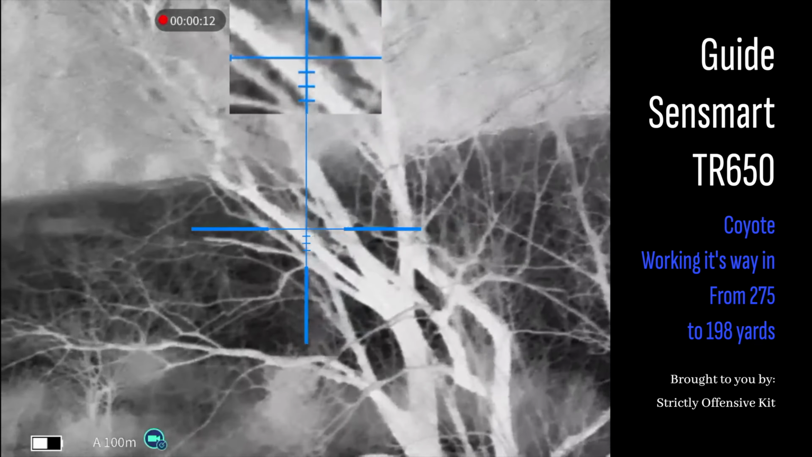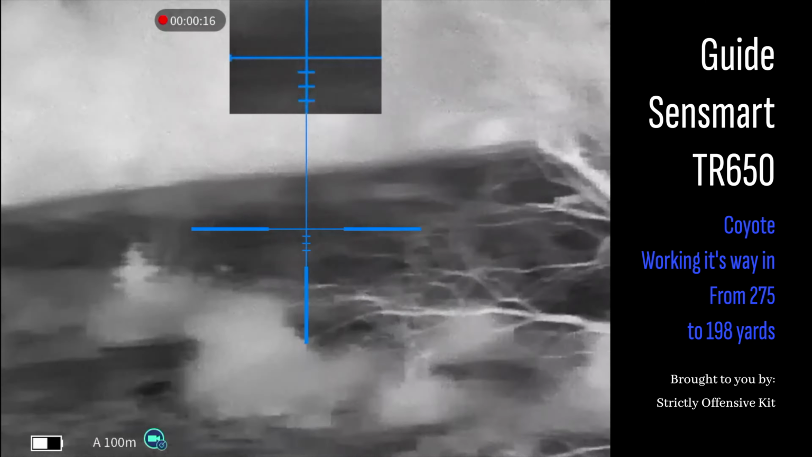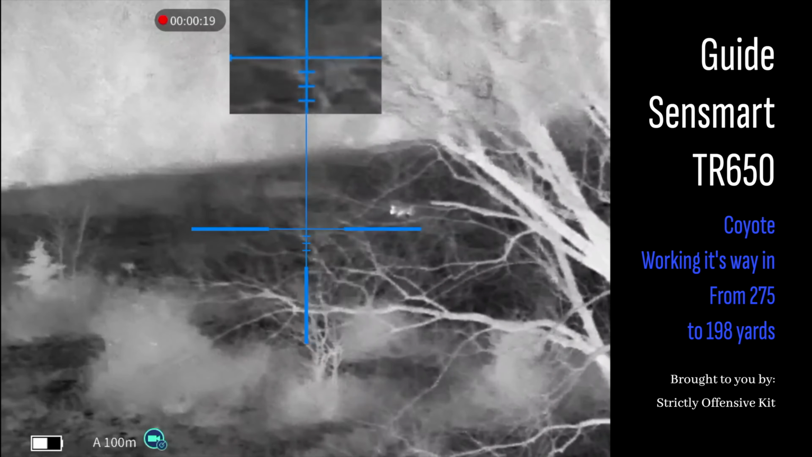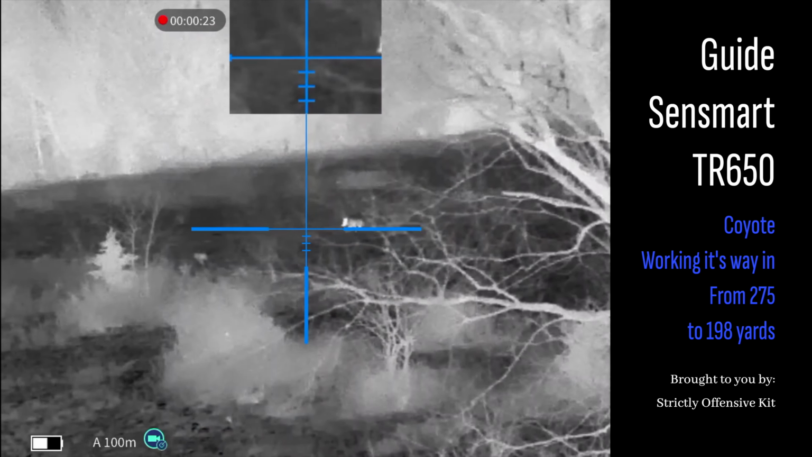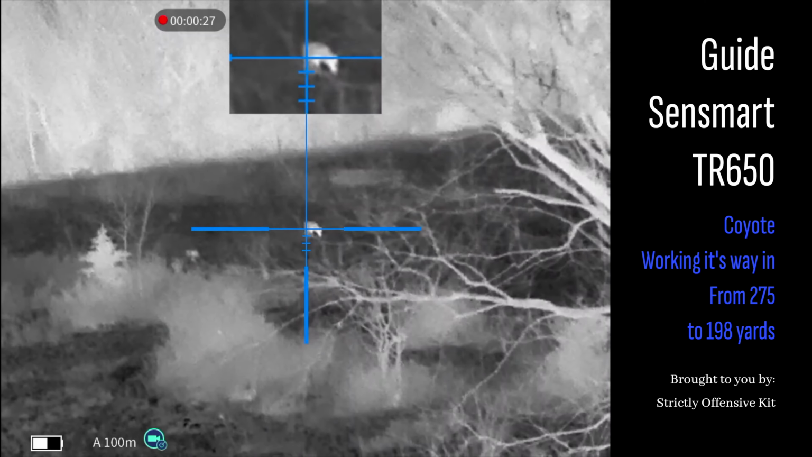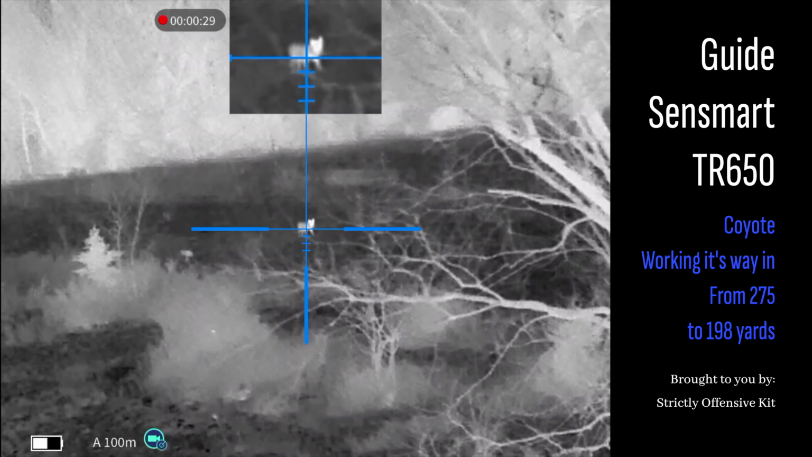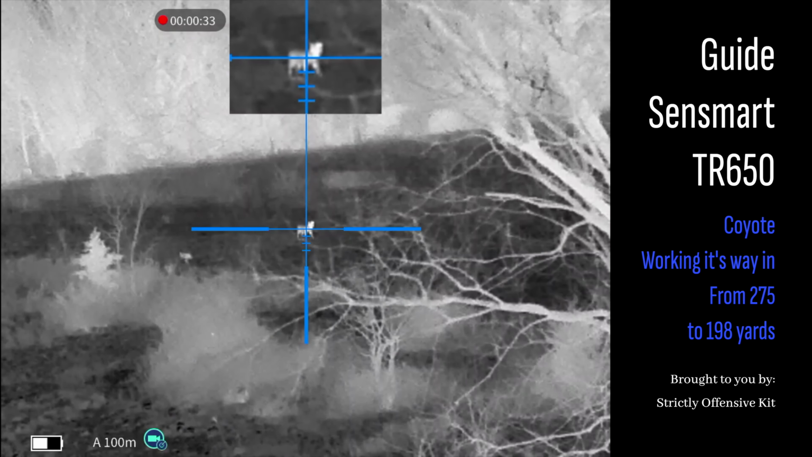And I think part of the reason is one of the knocks I have on this unit is the eyepiece. It's got kind of the fishbowl look of the Chinese-made thermals. That's usually the number one complaint guys have. A lot of guys replace them with, I think, the PVS-14 eyepiece. But anyway, I'm not going to do that. I just say the eyepiece was a little fishbowly, but again, quality was fantastic.